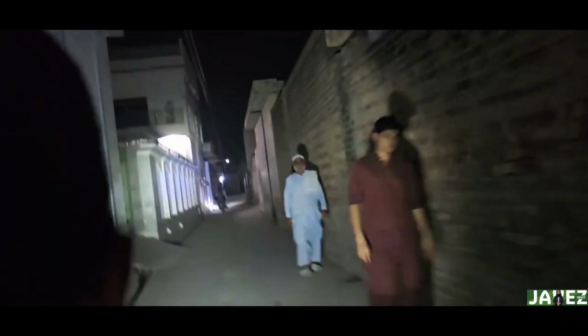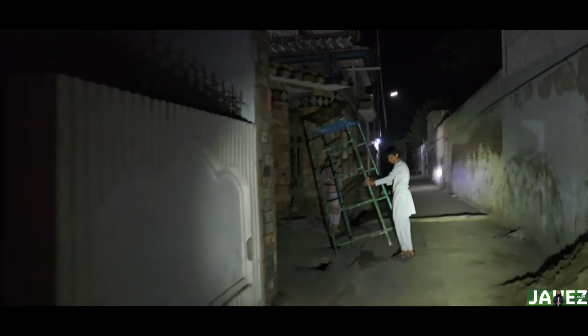So if you have a fear, then comment below and reach out from wherever you are viewing the channel. Your fear may relate to a ladder randomly standing there, and sometimes you simply do not know what's behind the curtain.